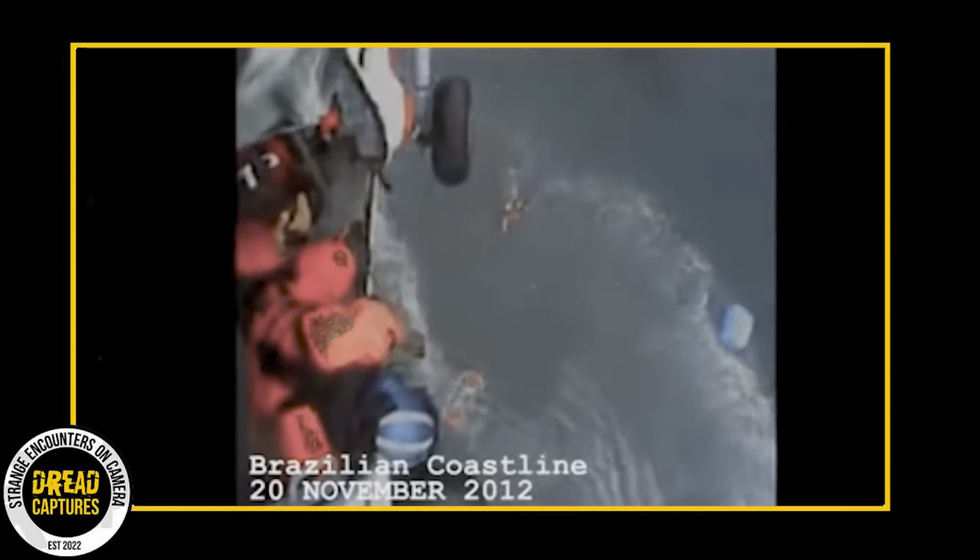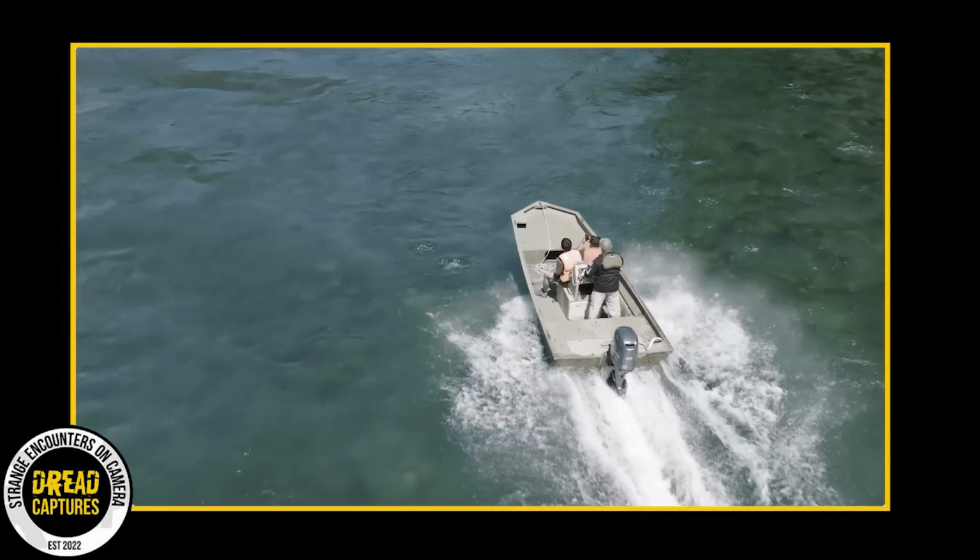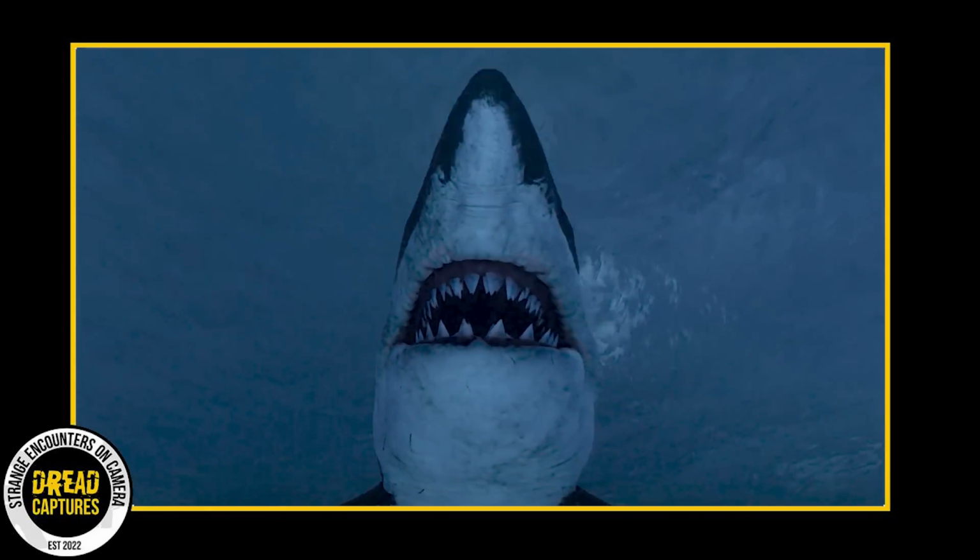Coast Guard rescue footage off the coast of Brazil shows a man being rescued after capsizing his boat. However, he is not the star of this clip. The footage purportedly shows a giant Megalodon swim almost directly under the man. I'm by no means an editing wizard, and I'm sure this could be faked, but what if it isn't? What if that really is a massive shark?